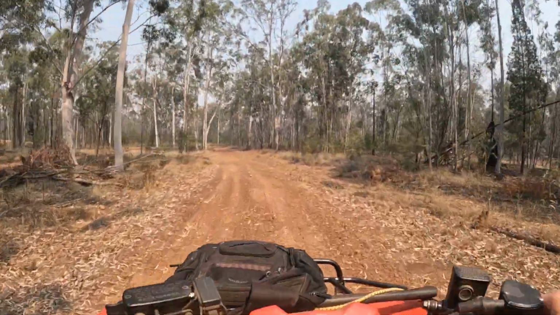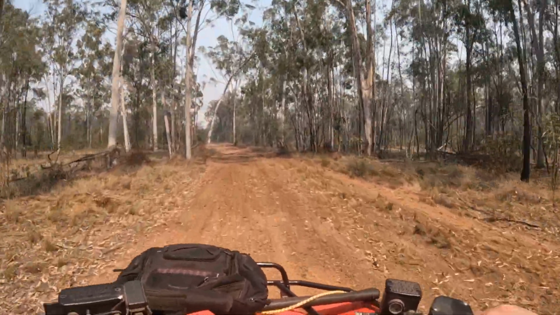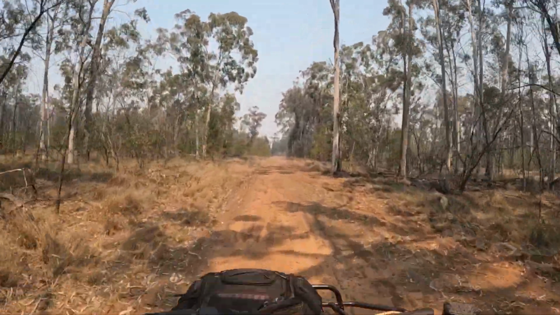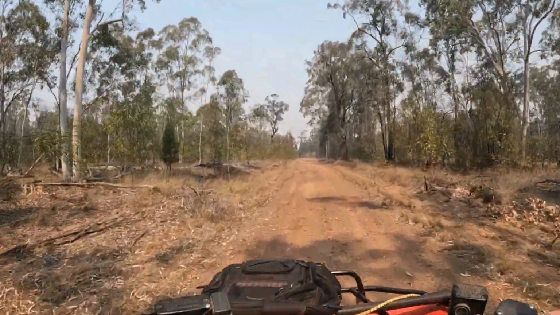The neighbour must be up the top. He's got the gate open to the side there. Yeah, anyway, we're at number 3. I'll go down there a little bit and I'll turn around and I'll come back.